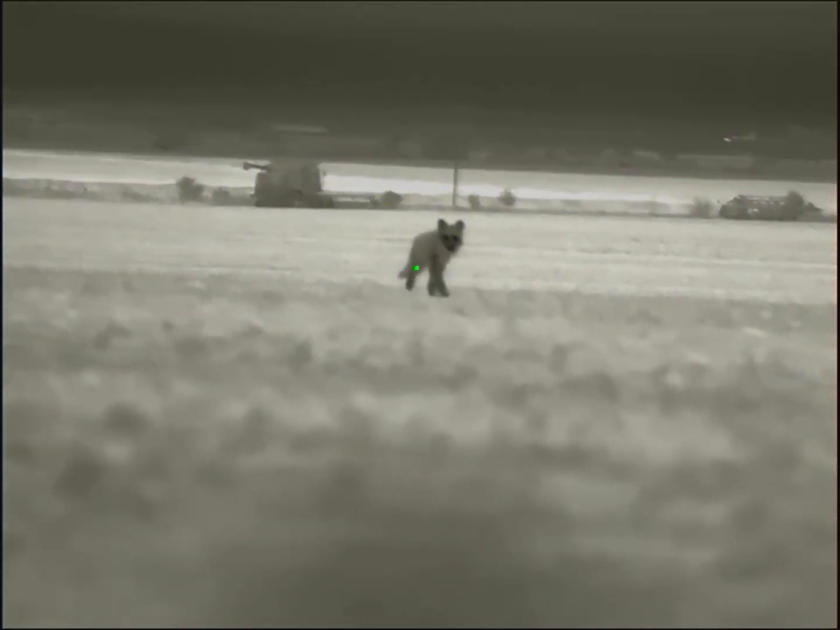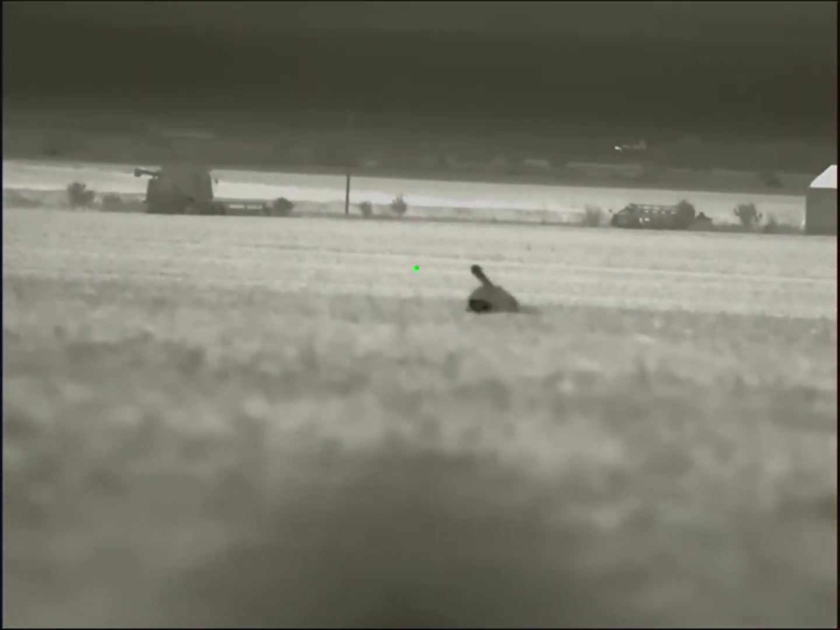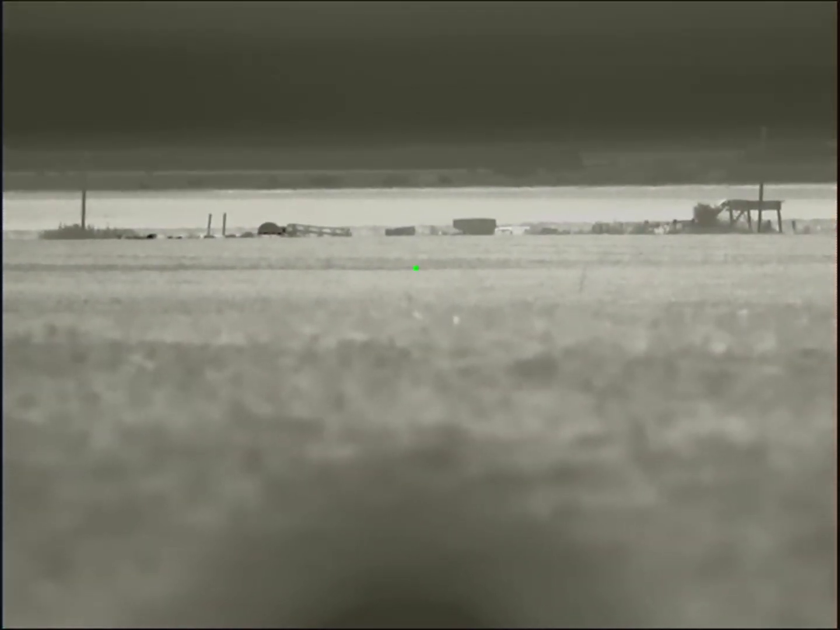Finally, I just decide, well, I can shoot you on a trot. That's okay. So I put two down there, and that was it for the night. I was tired, packed up, and went home. There's the second one, and there's the first one, 13 yards apart.